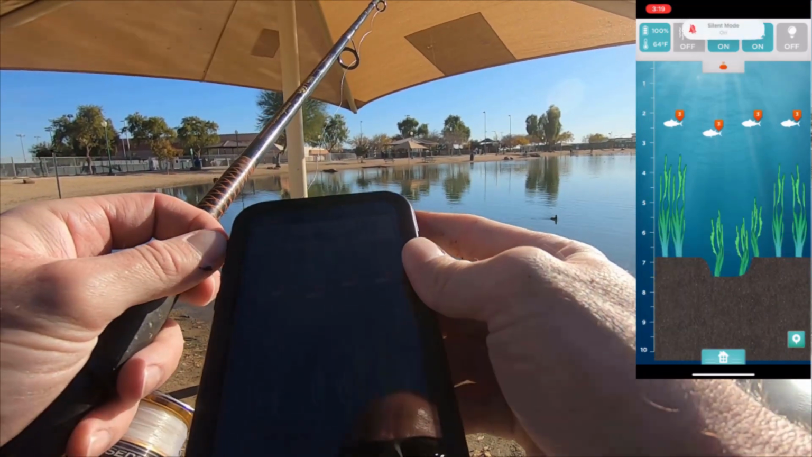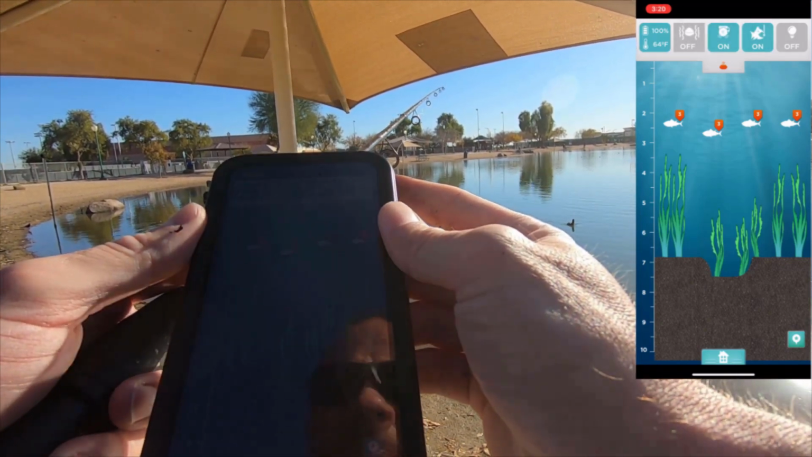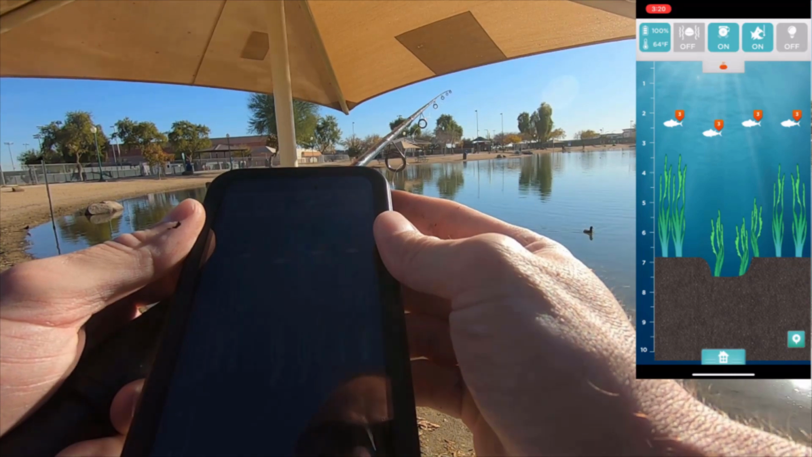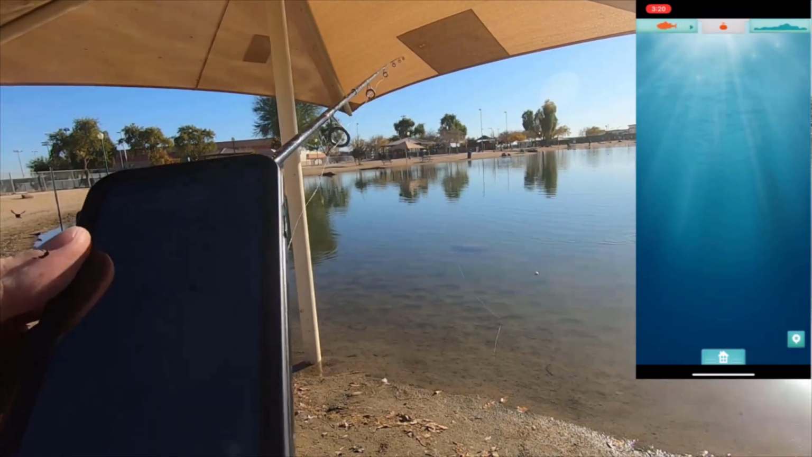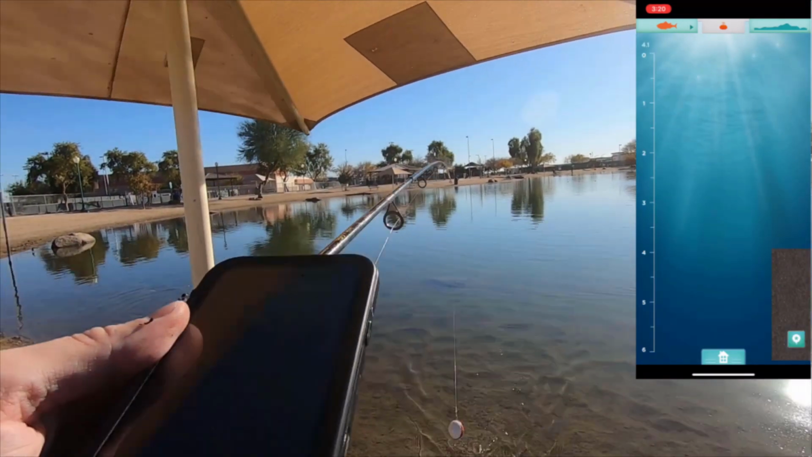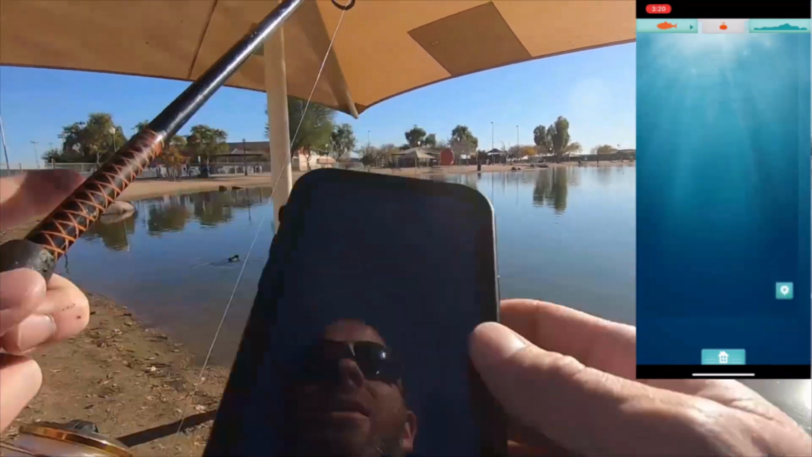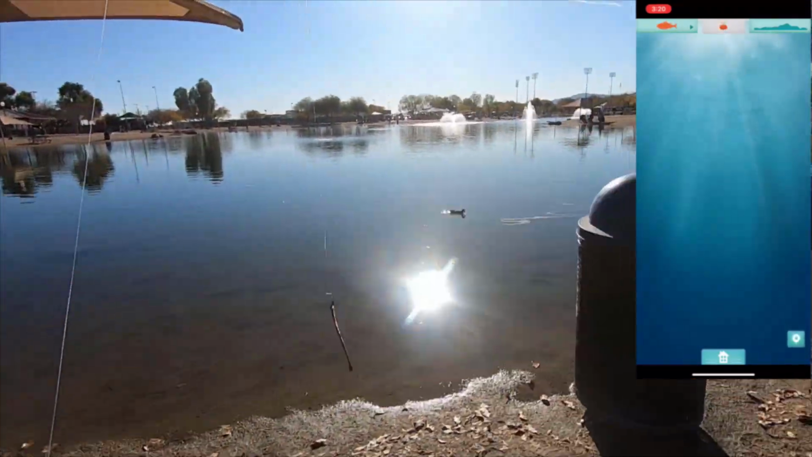So long story short, with the bite alarm, I could not get it to work. I don't know if maybe there was something I was doing wrong. The setting is shown as being turned on, so I don't know what else I needed to do differently. But at least I do eventually catch a fish with some bait attached to this thing, which I'll show here next.